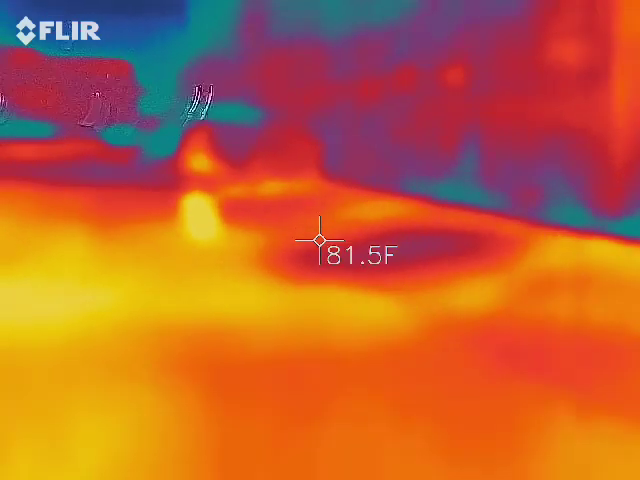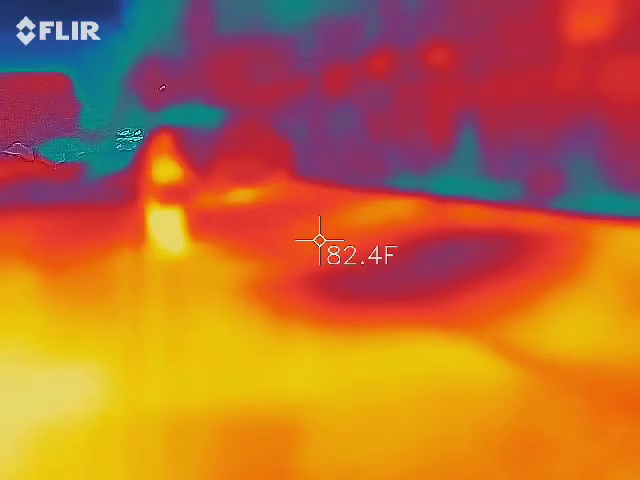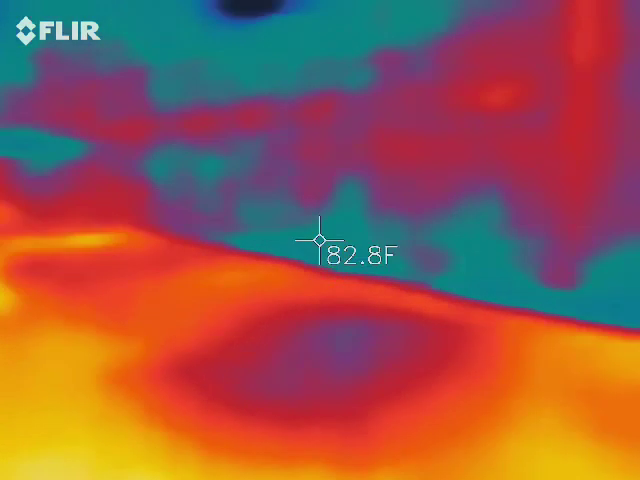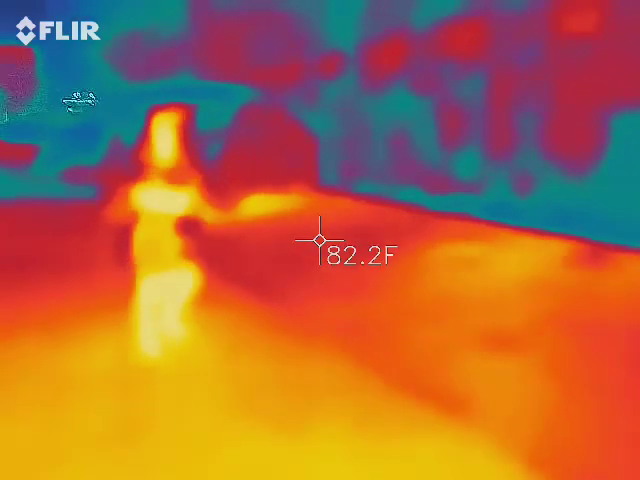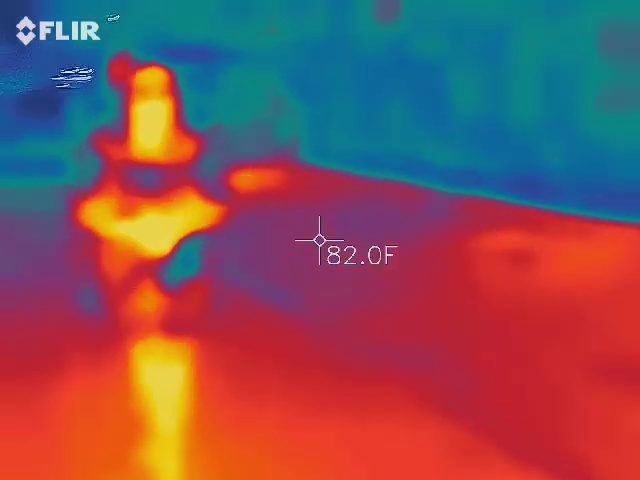And one of the reasons I bought that thing was because one of the places I used to go to has a suicide hanging in it, so I wanted to be looking in the windows with it, but it doesn't see through glass. I didn't know that when I bought it, but I'm like, it's still a great device.